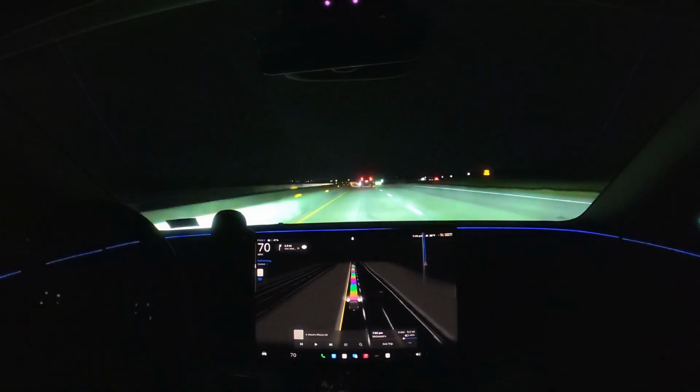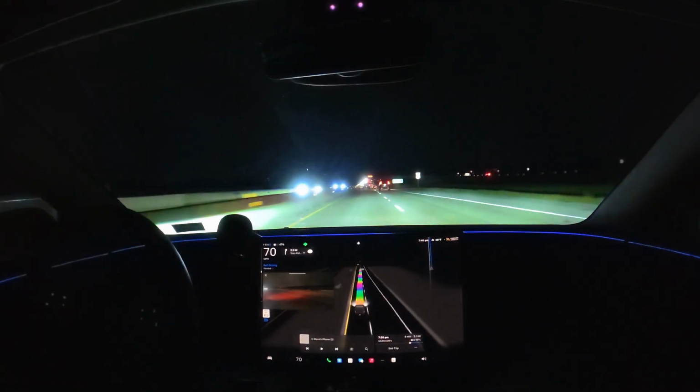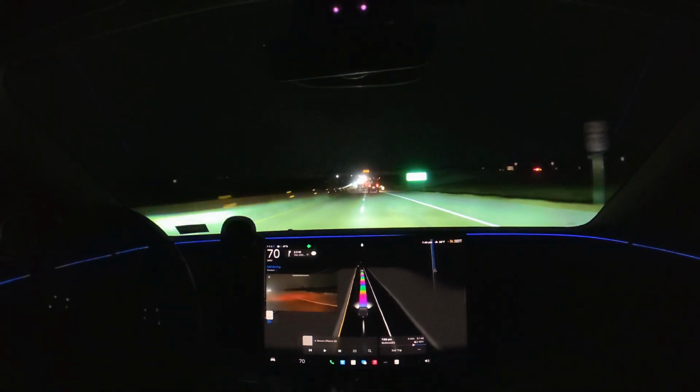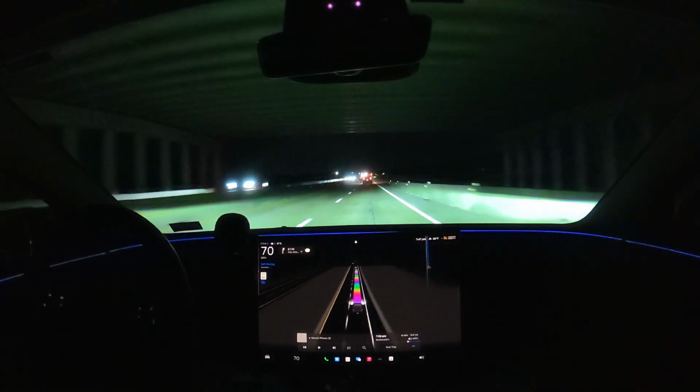See, it did that again. It went from 70 down to 65 on the speed limit, so it's kind of fighting with itself, figuring out the speed limit. Interesting. I haven't seen this before.